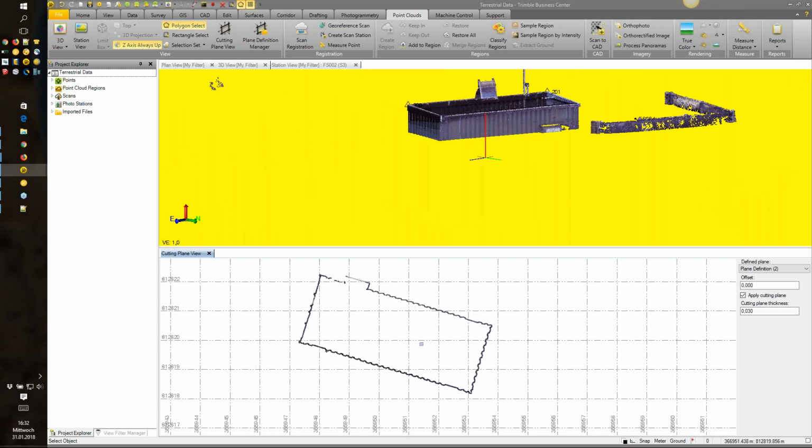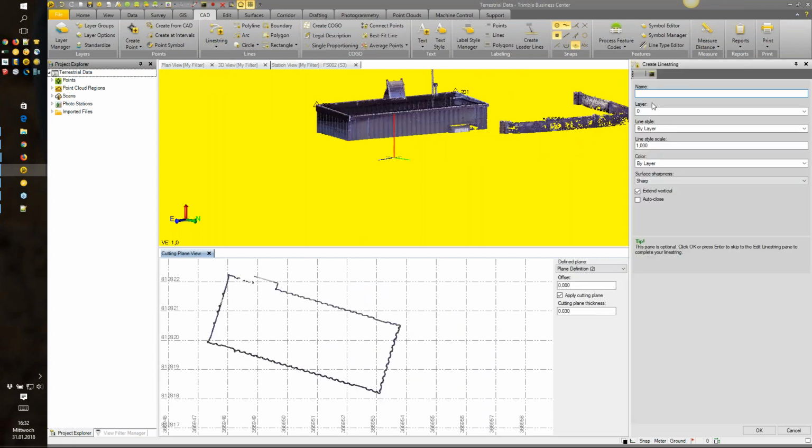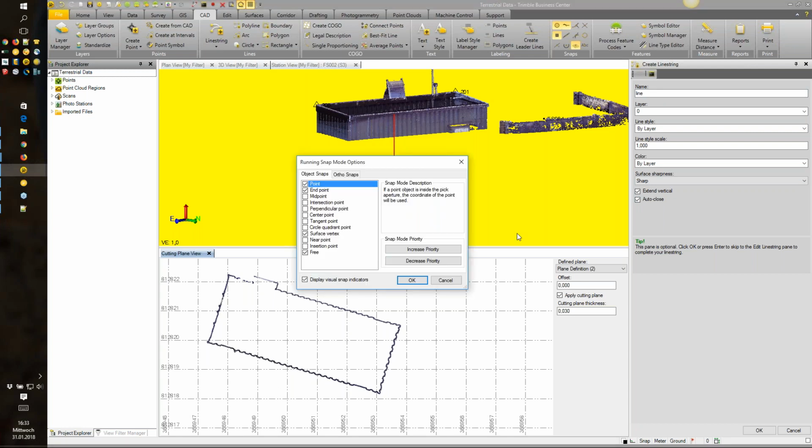Another point to extract deliverables from a point cloud would be using the CAD features in TBC. In that case, I'm using the line string feature. When I'm opening up the line string, I can give it a name, for example, line. I'm selecting auto close. Maybe a hint from my side, when you go to the snap options here, click on that.